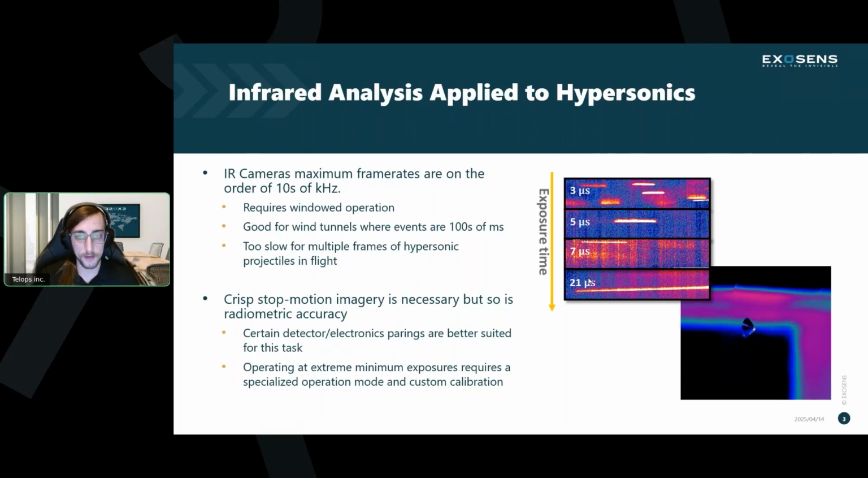And so the second consideration, other than speed, that is a challenge is calibration of the data. When we have to run ultra short exposure times, the types of things that are necessary to stop these fast moving projectiles, freeze them in motion so that we can image them properly, you don't get a lot of signal. Basically, they do not emit enough signal in that time frame to give you good detector performance. Unlike visible spectrum imaging, you can't just flash it with light, or in this case, thermal signature. We really do need to collect that signature directly from the target.